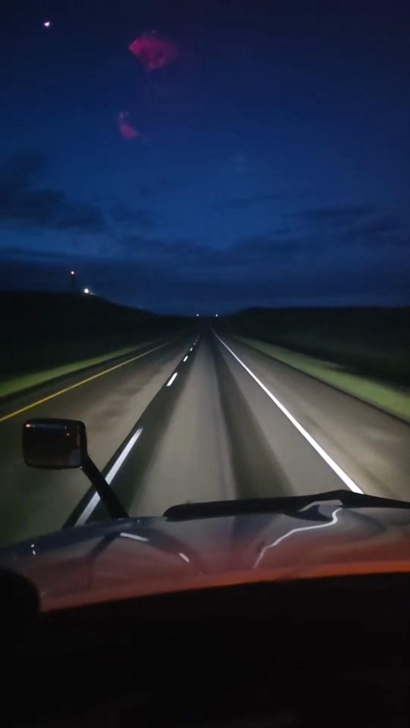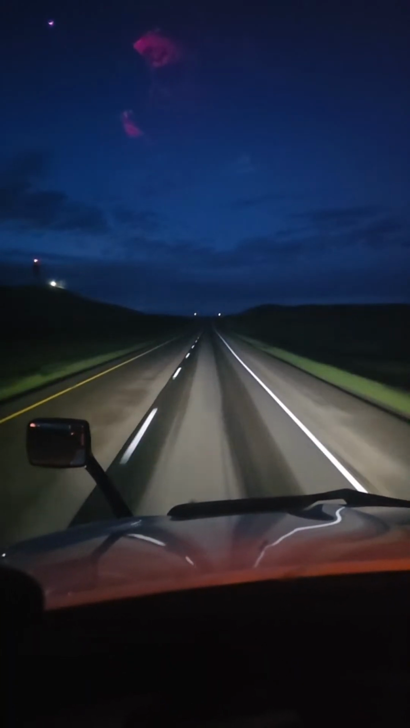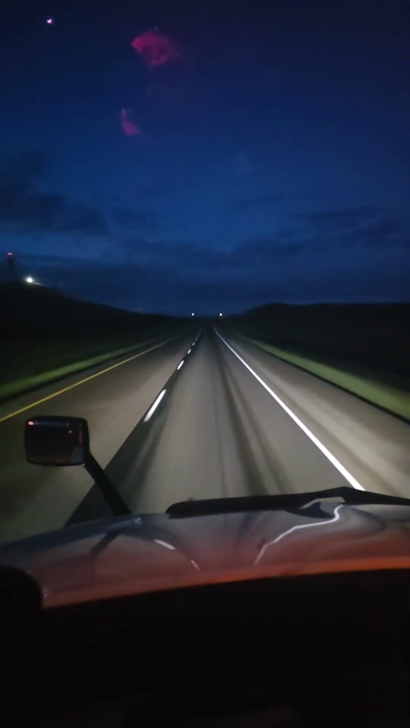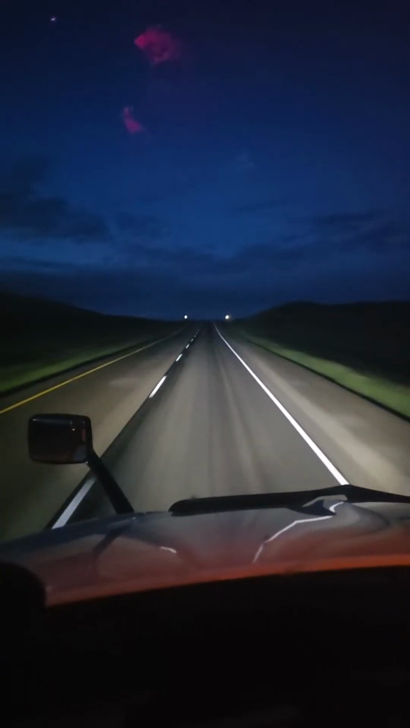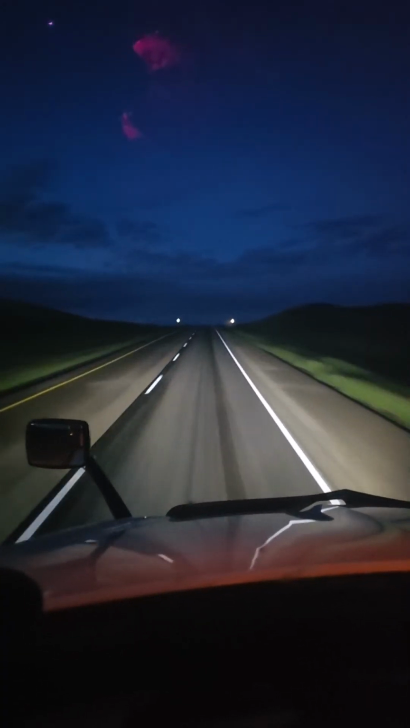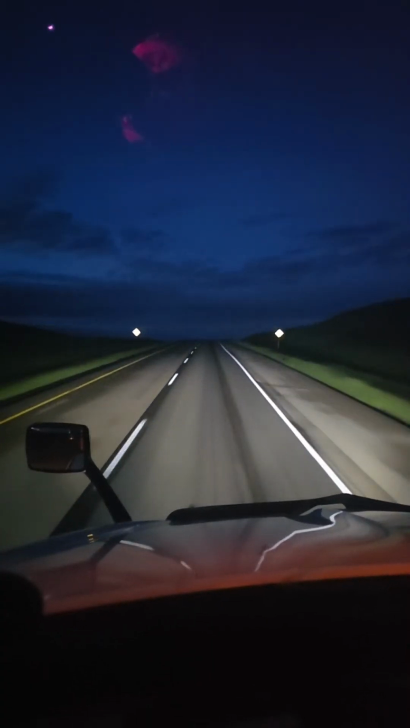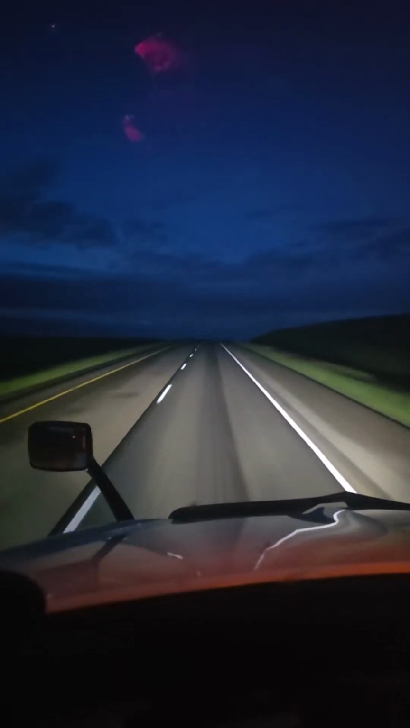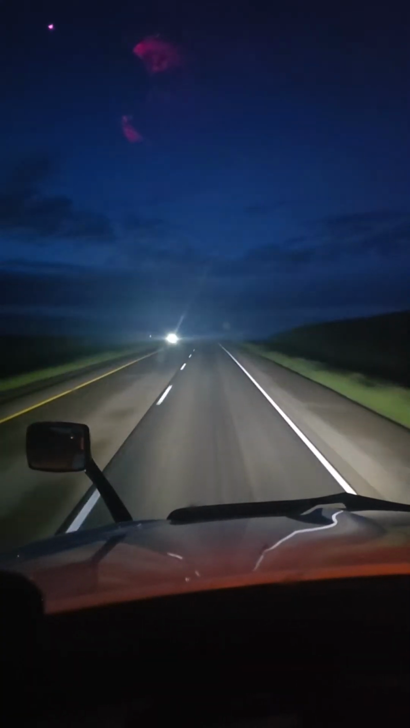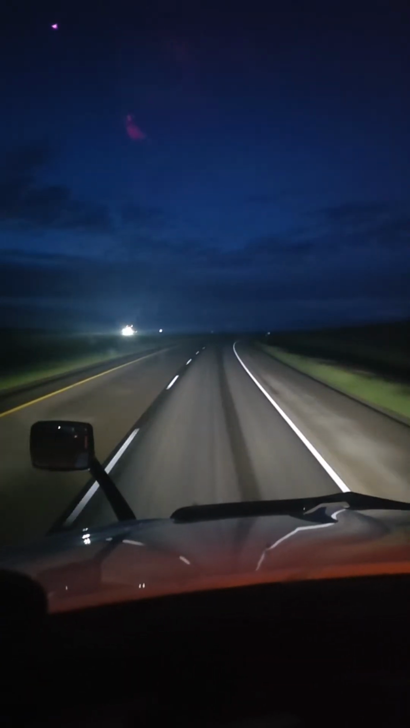In fact, now I remember something. Right curve ahead. Seatbelt lights. Oh yeah, the load I'm picking up is only 20 foot long, and it's only 32,000 pounds.